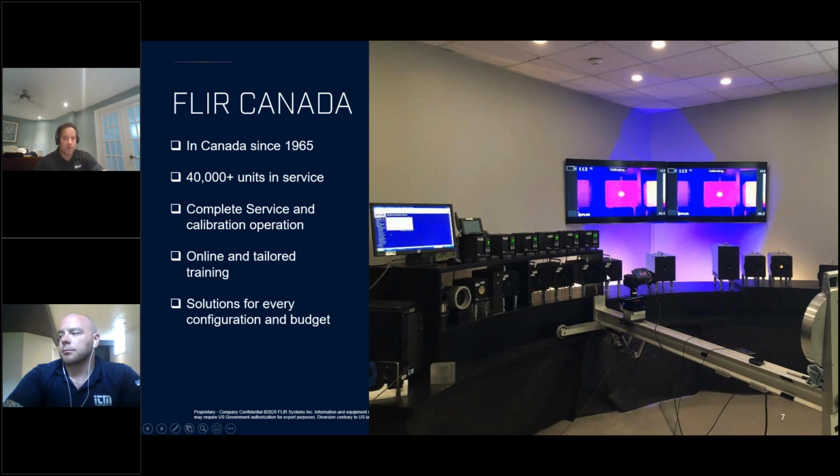The thing about a black body is they're not intended to be left on 24 hours a day. They're not intended to be used in that methodology. These are highly accurate black bodies. We get these ISO certified annually because when we make our specifications, we want to make sure the cameras are within spec. The systems that we've seen out there being offered as a black body are not accurate.